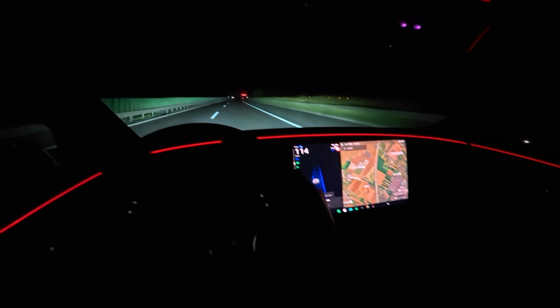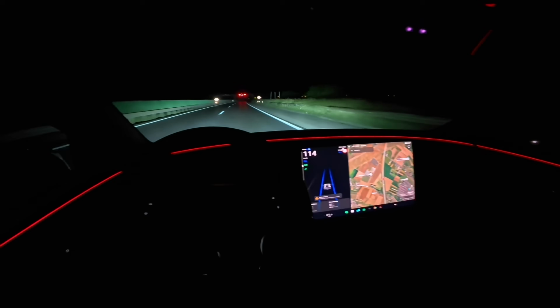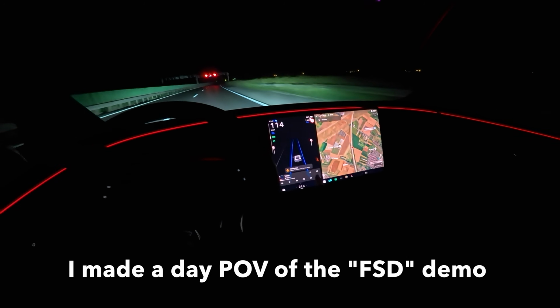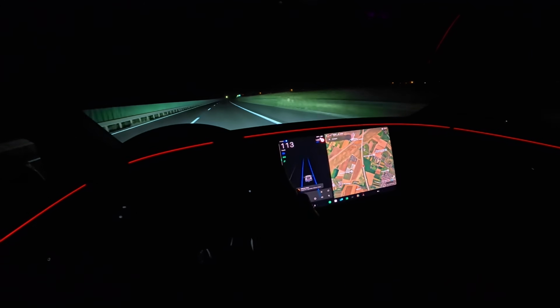But again, it requires just a little feedback from the driver. It's not a big deal, but I would prefer for 7,500 euros that it's automatic, if you ask me.